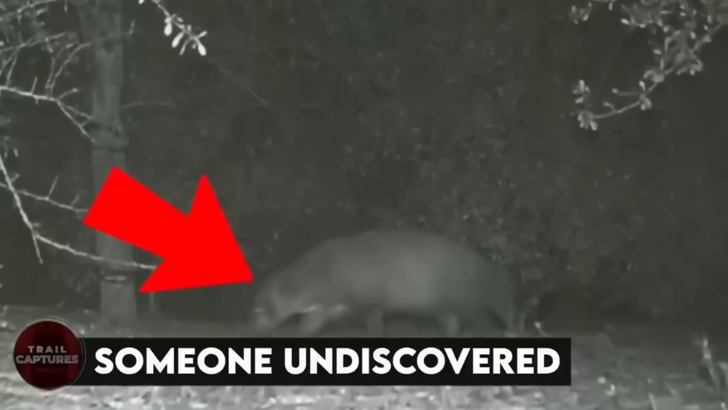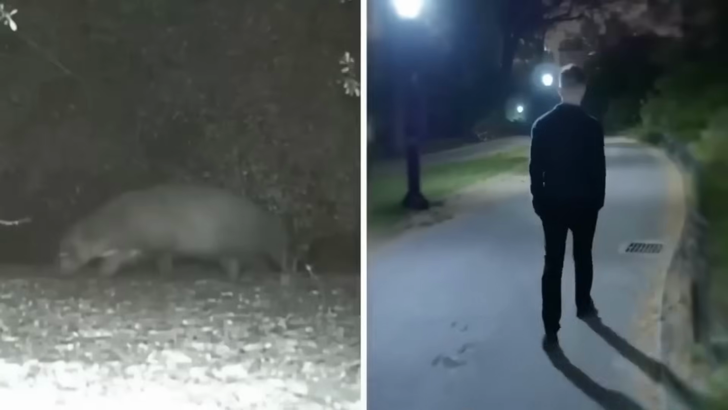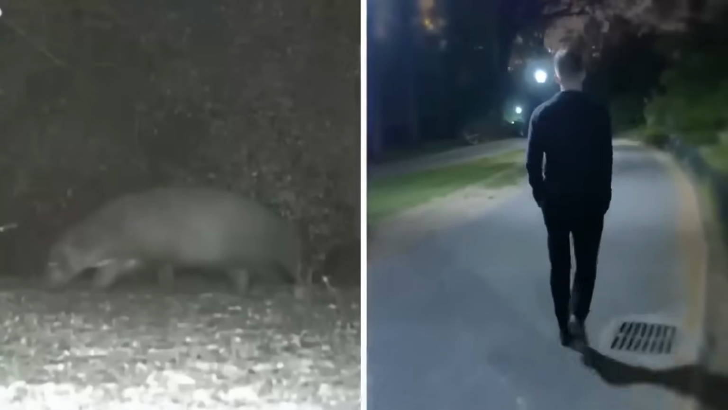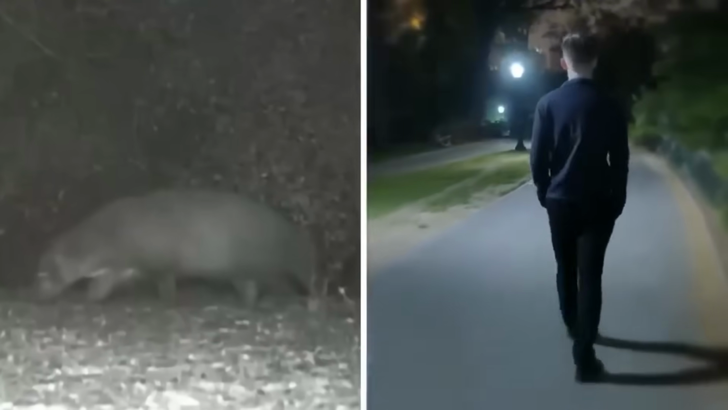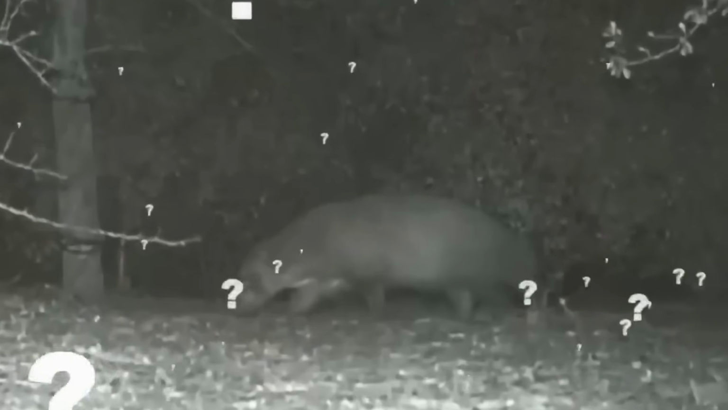Someone undiscovered. A mystery animal spotted in the Rio Grande Valley left Texas park officials and the general public stumped. The furry, short and stout, four-legged creature was caught on footage from the trail cam of a park visitor while walking at night, and after months and months of investigation, no one could tell what it was.